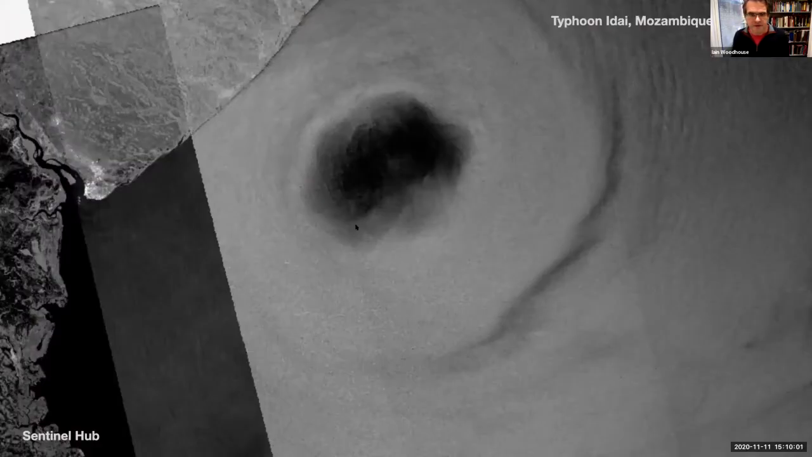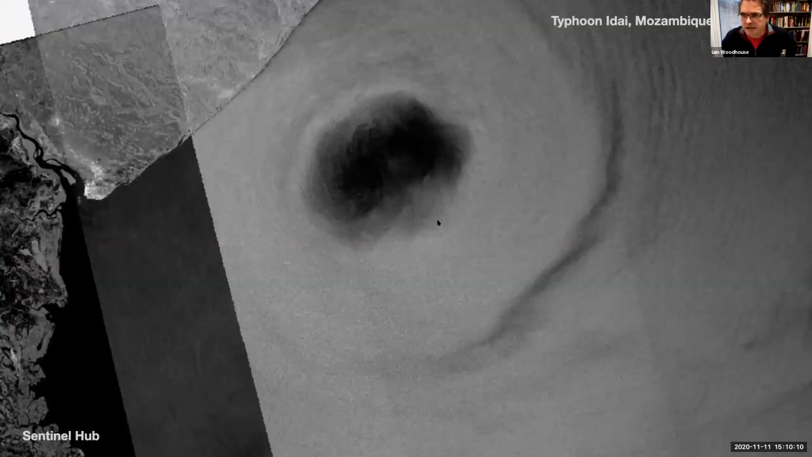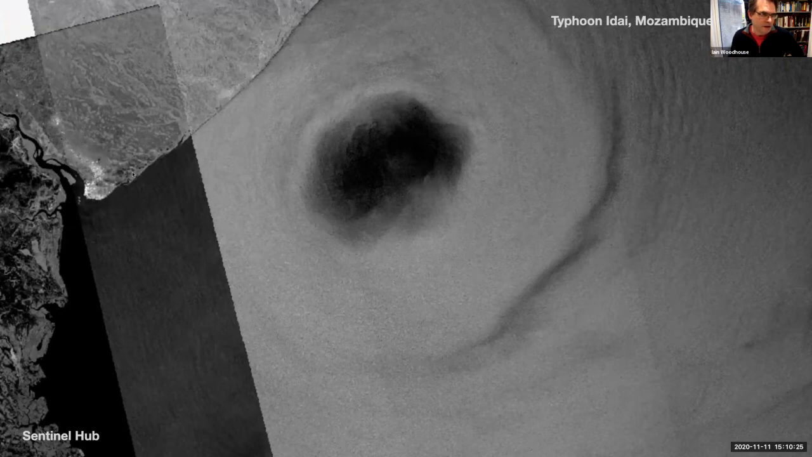I've just got a couple of nice examples here. This is actually the eye of the storm of Typhoon Idai. If you remember, back in March 2019, there was a large typhoon that came in. It made landfall in Mozambique, near Beira, along here, and caused enormous devastation in terms of the flooding that it caused inland.